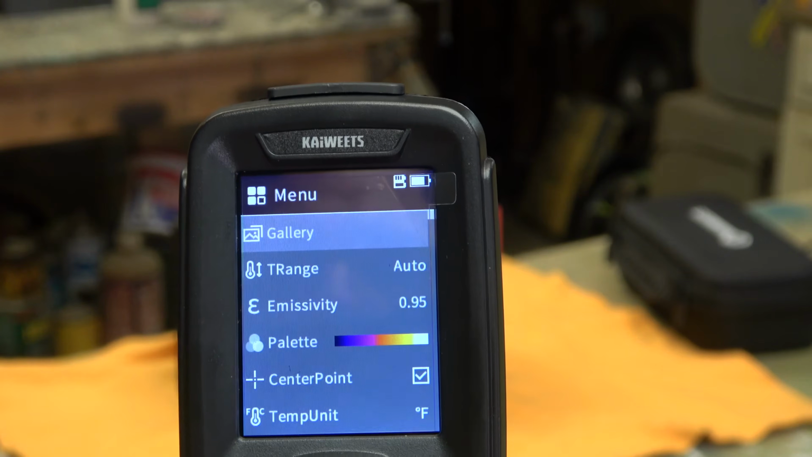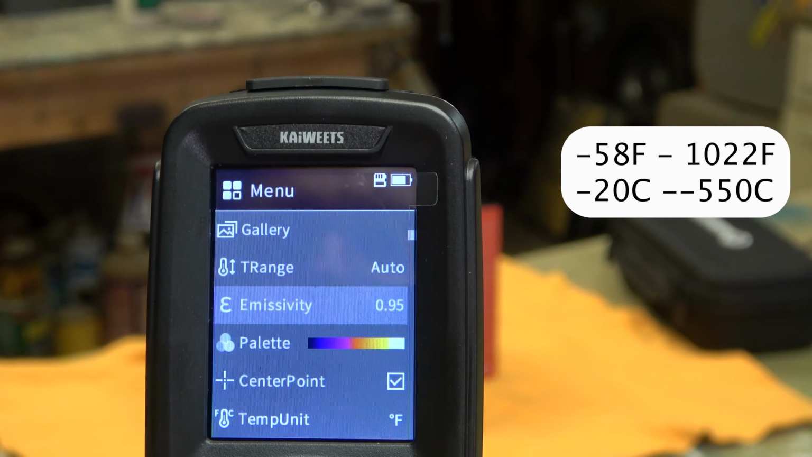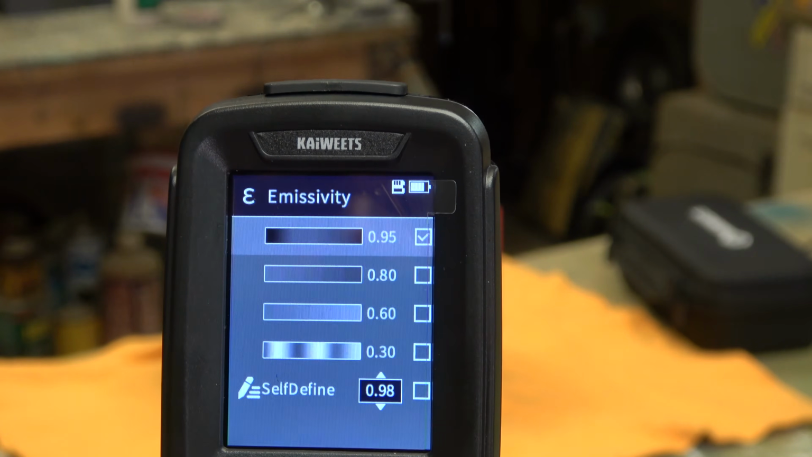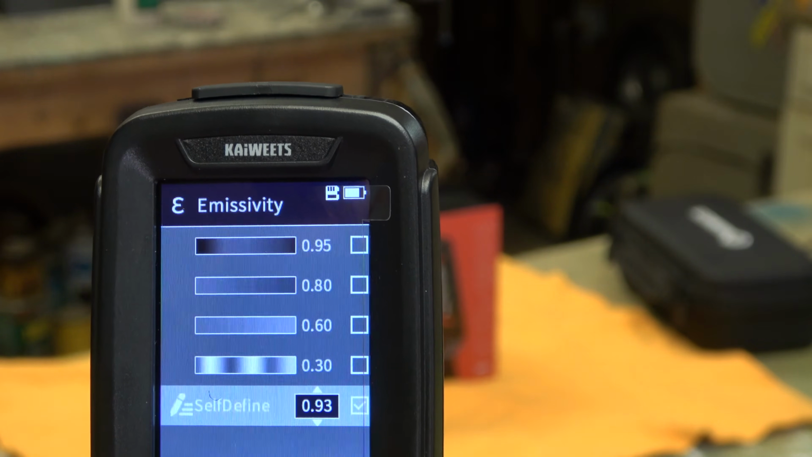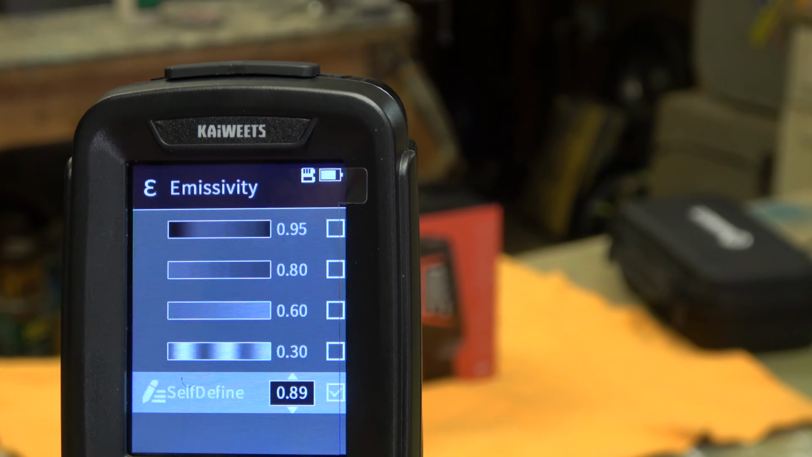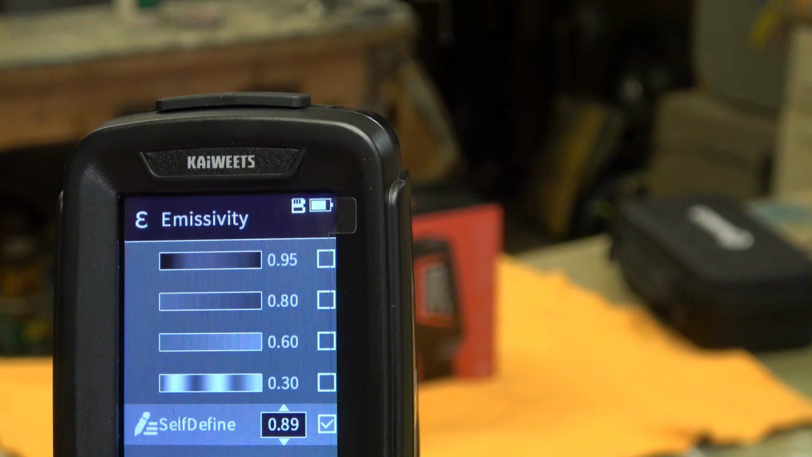So now you can look at the temperature range. That's set to auto right now. The emissivity, now this is what I told you. You can actually set this to look at wood. Right now it's at 95, so it's looking at water, but you can come through the menu and say, you know what? I'm going to be looking at wood. I think the wood was 89? There you go. So now we're ready to look at beehives. Hit OK. And OK our way out of there.